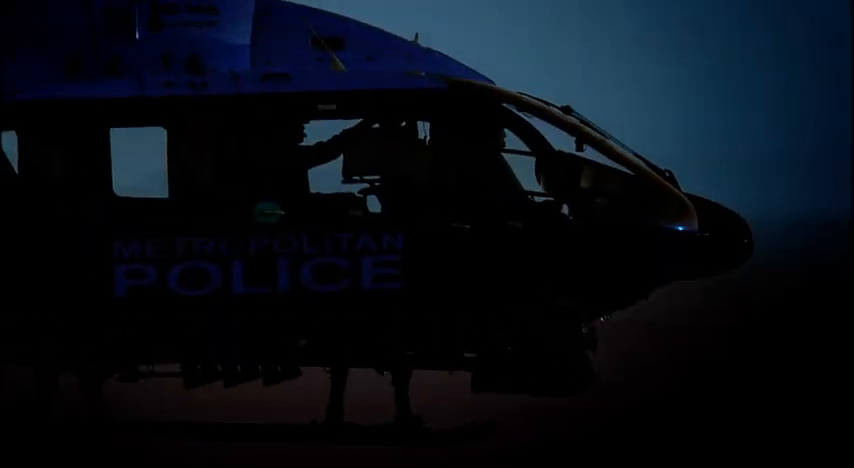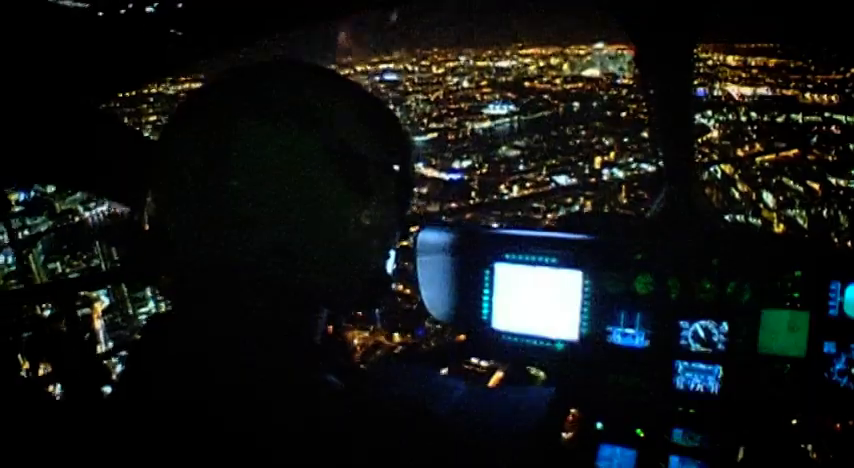Tango X-ray officers, India 99, we've got you visual. We're happy with the search area, we'll start searching now. Over. Police officers on the ground can't see a thing. But for the crew of India 99, body heat stands out on their thermal imaging camera as a bright light.